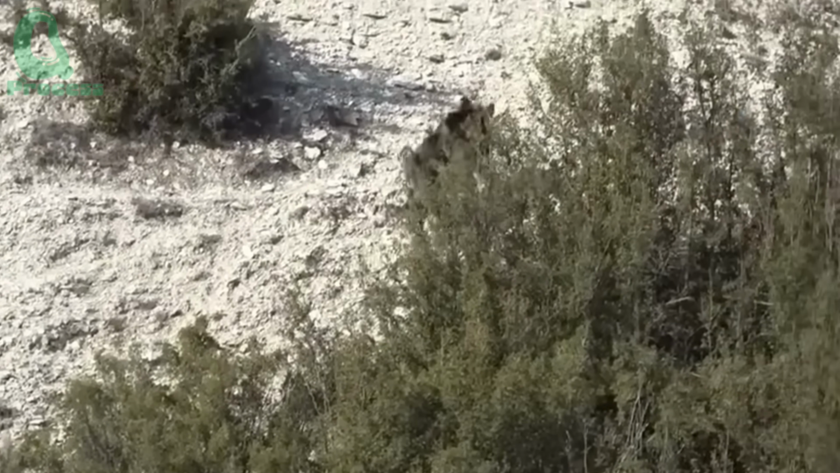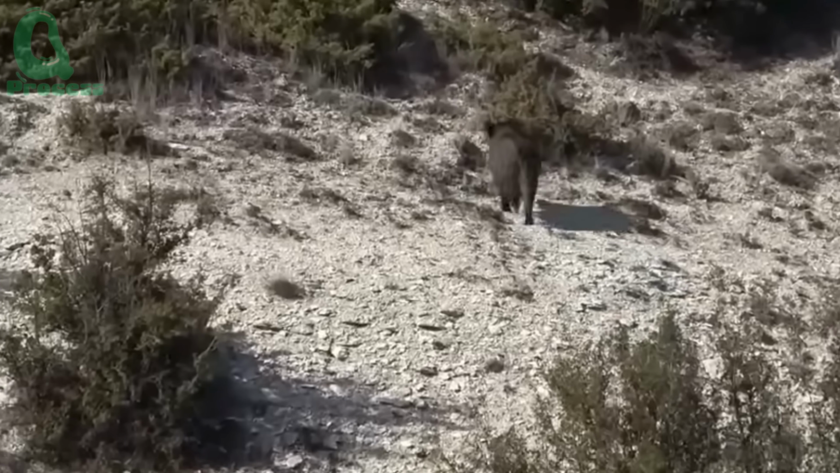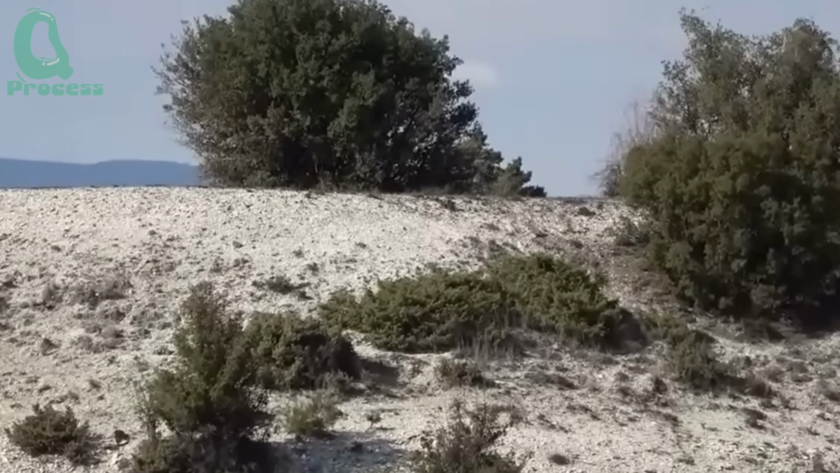The team spread out, closing in on the target zone. Suddenly, a snap from the brush on the right. Before anyone could react, a large hog burst out, nearly colliding with the lead hunter. A shot rang out, missed. The hog veered hard and vanished into the trees.